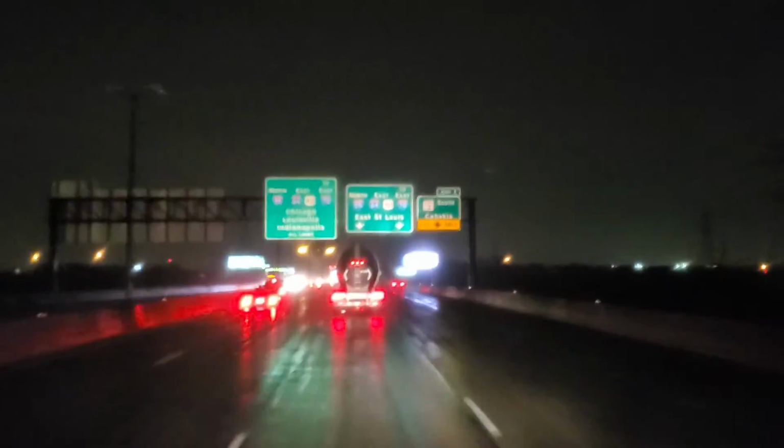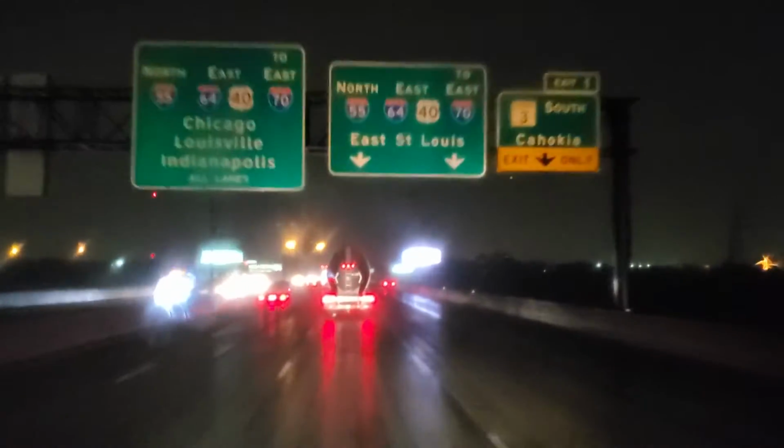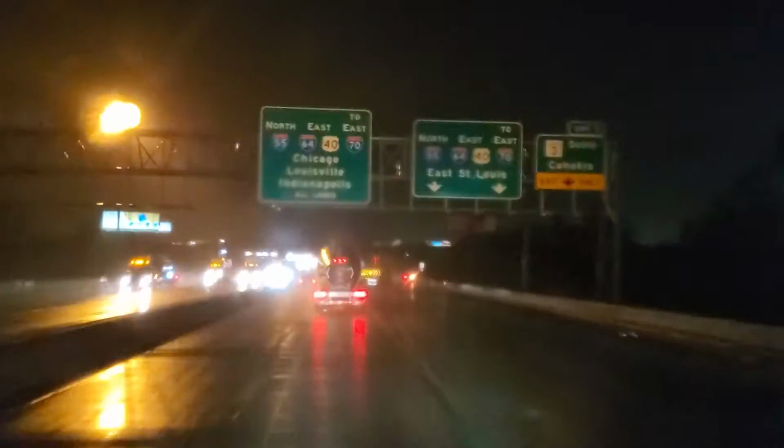Let's see, what's it telling me? I need to be over one more lane, I think. Be in either of the two left lanes. Alright, thank you, Sheila D. In 2 1/4 miles, keep left to I-55 north.